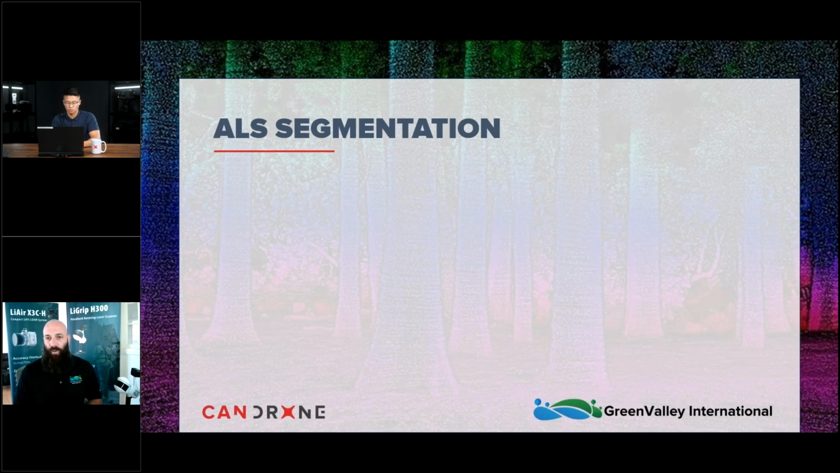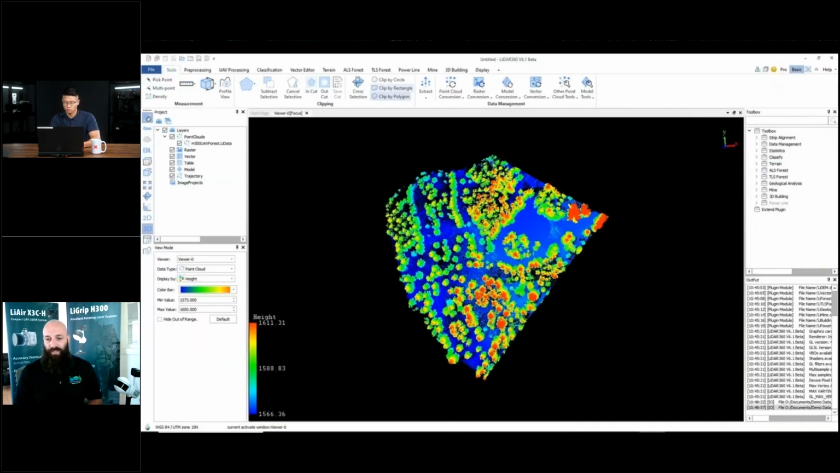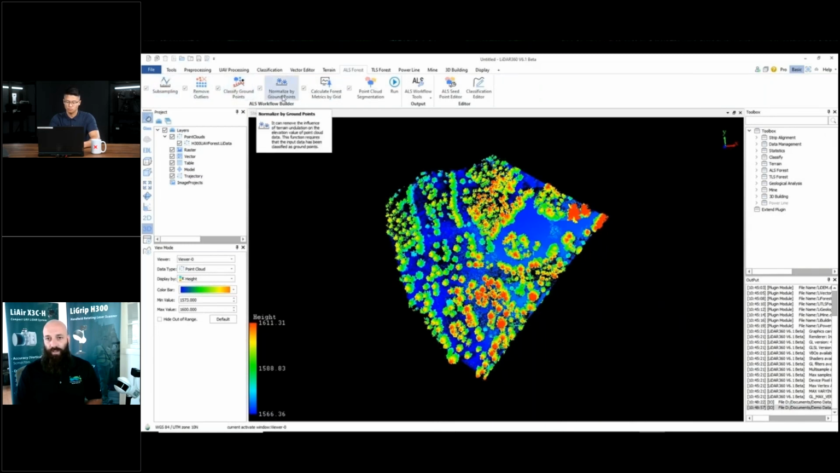In this video, we're going to be focusing on the ALS side of the segmentation. As mentioned, we collected an ALS data set at the same spot with the LiGrip H300 and the M350. This allowed us to have an aerial view, a total encompassing side of the data. The setup parameters are the same as TLS.